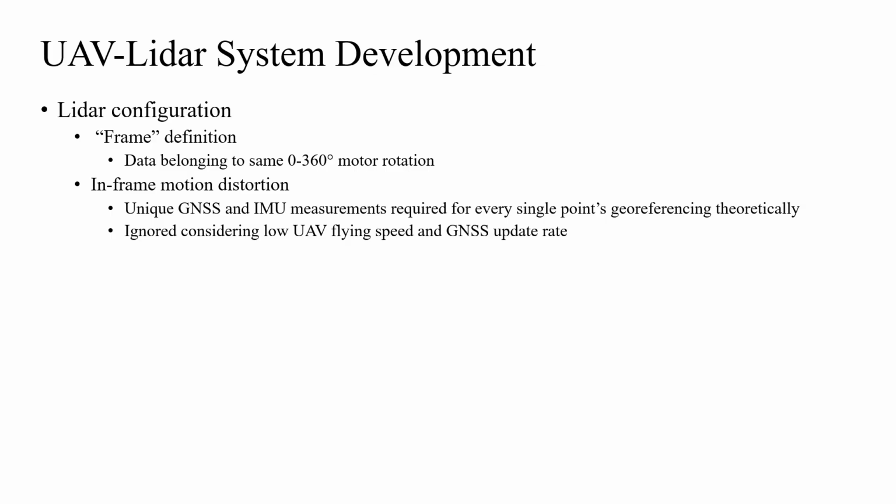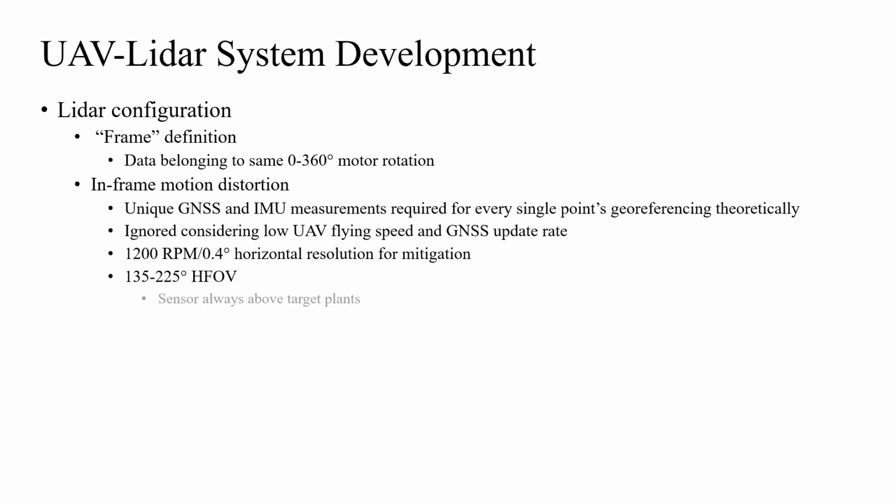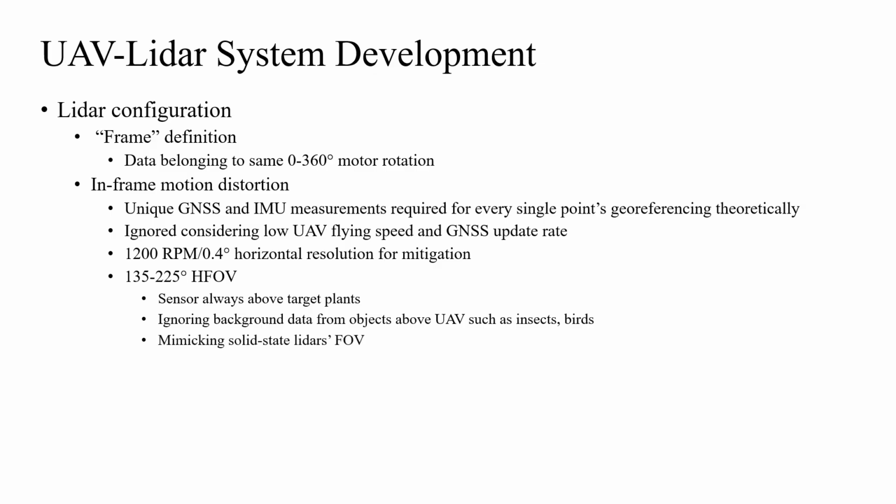To mitigate the distortion, the LiDAR motor was configured with the fastest rotational speed, which was 1,200 RPM, and corresponded to a 0.4-degree horizontal resolution. The horizontal field of view of the LiDAR was configured as 135 to 225 degrees, since our aerial application implied that the LiDAR would always be above target plants. Additionally, background data from objects above the UAV such as insects and birds would be ignored, and the field of view mimics many solid-state LiDARs, allowing us to indirectly evaluate the generalizability of our proposed algorithm for alternative LiDAR brands and models.